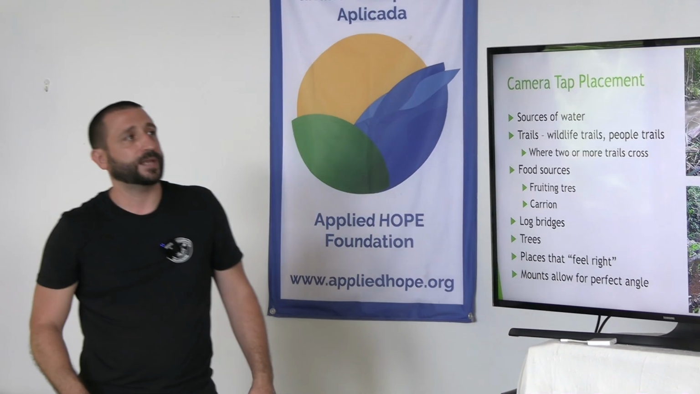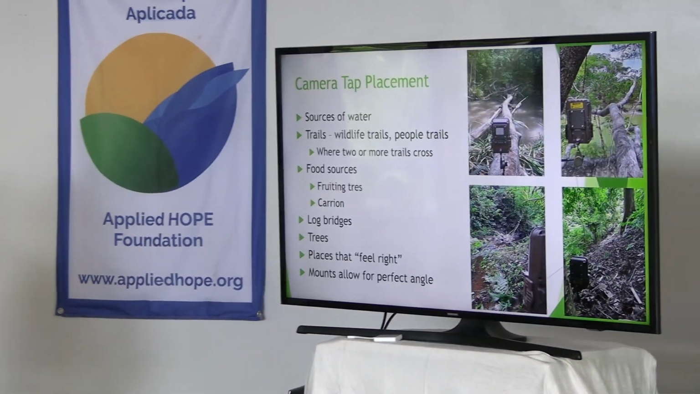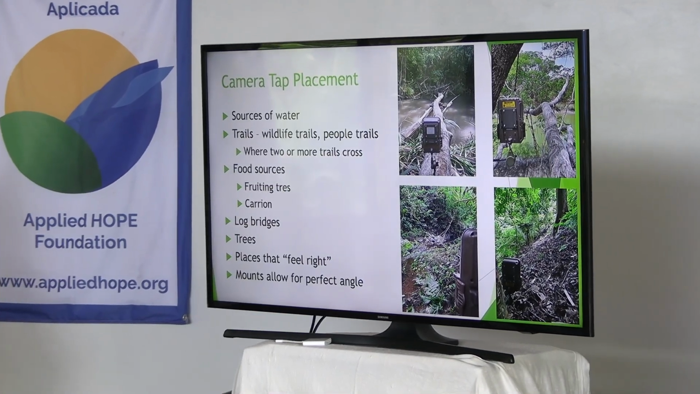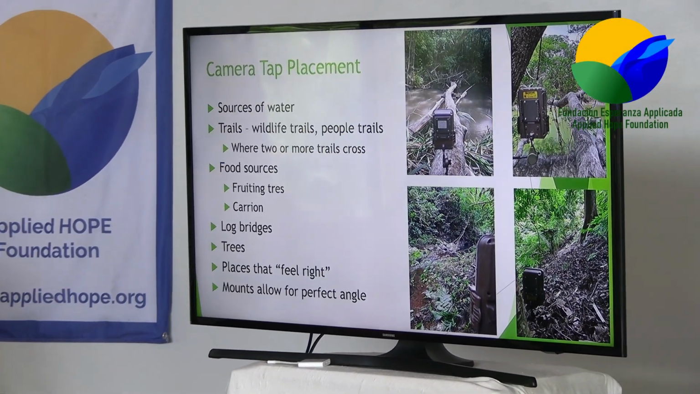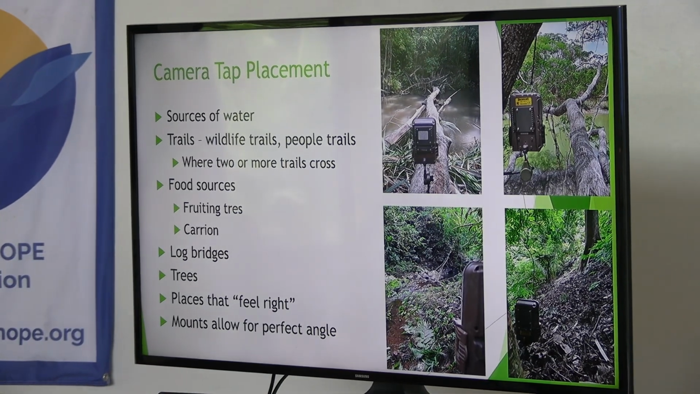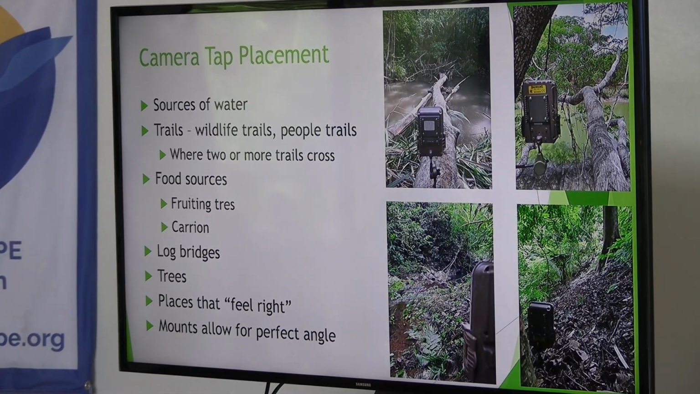Okay, camera placement. There are some rules of thumb that I like to use when I'm looking for just the right spot on a property. Well, it's not on here, but the most important thing is to find the old man that's known the property forever and then ask him a bunch of questions about where he's seen the footprints, what animals he has seen, and find me the good spots, because I'm never going to learn the property as well as somebody that's been on it forever.